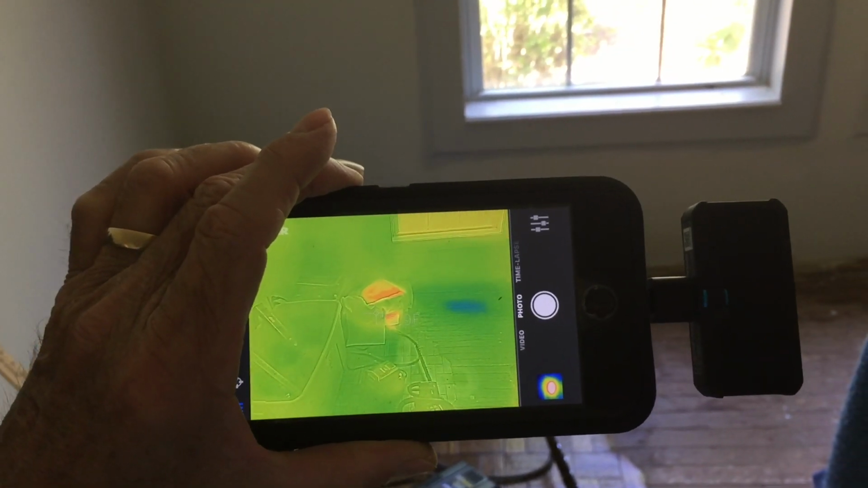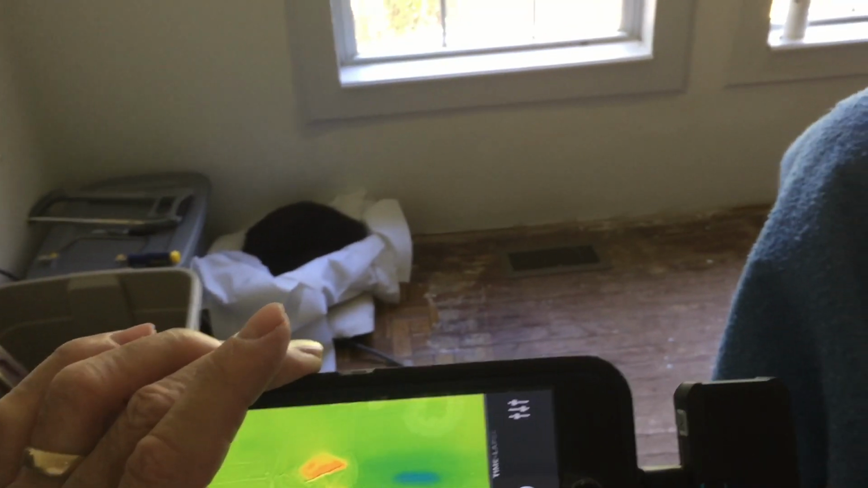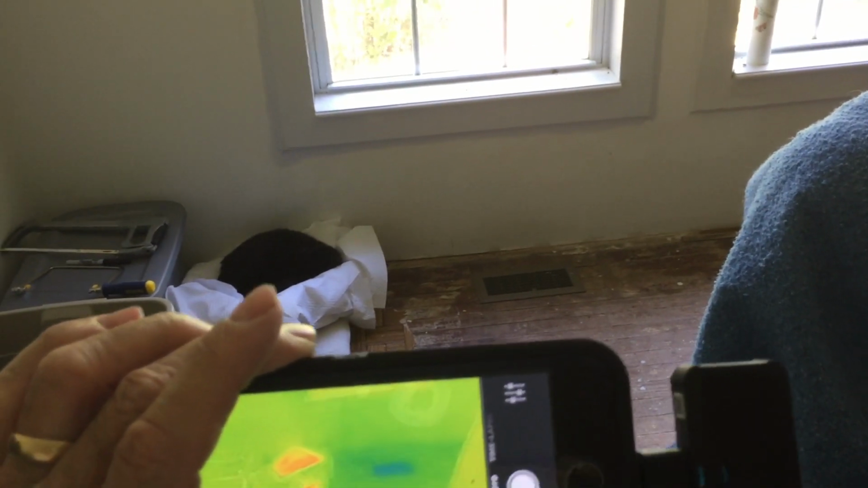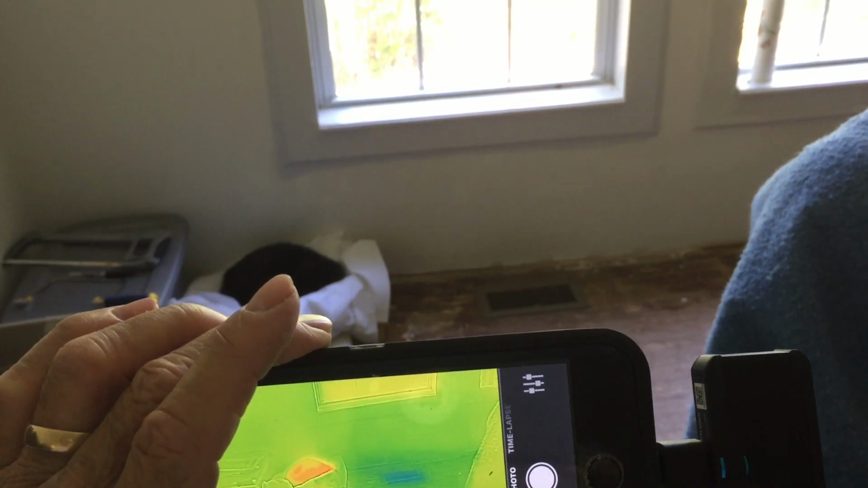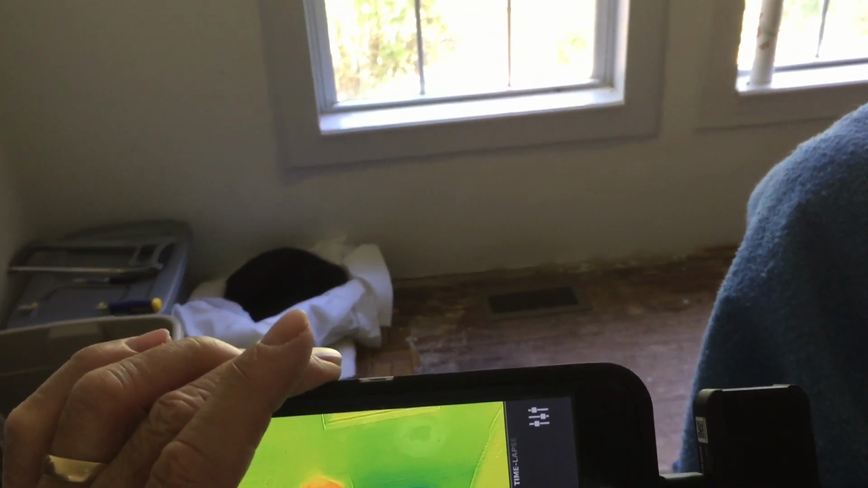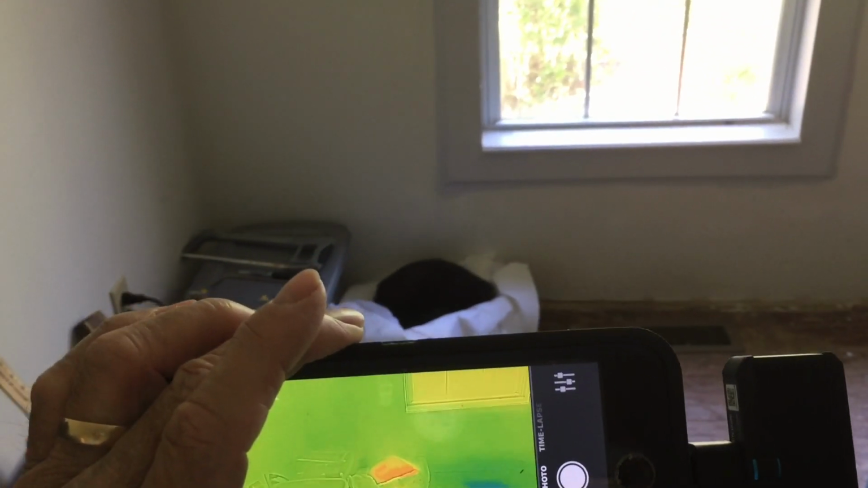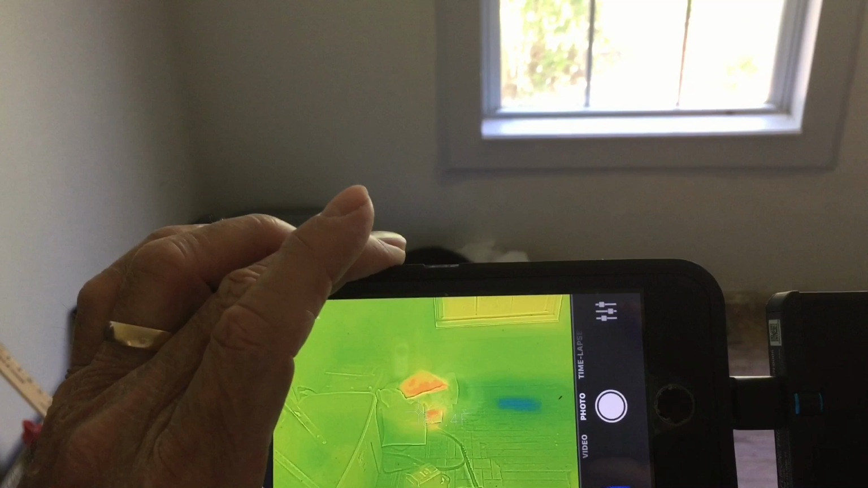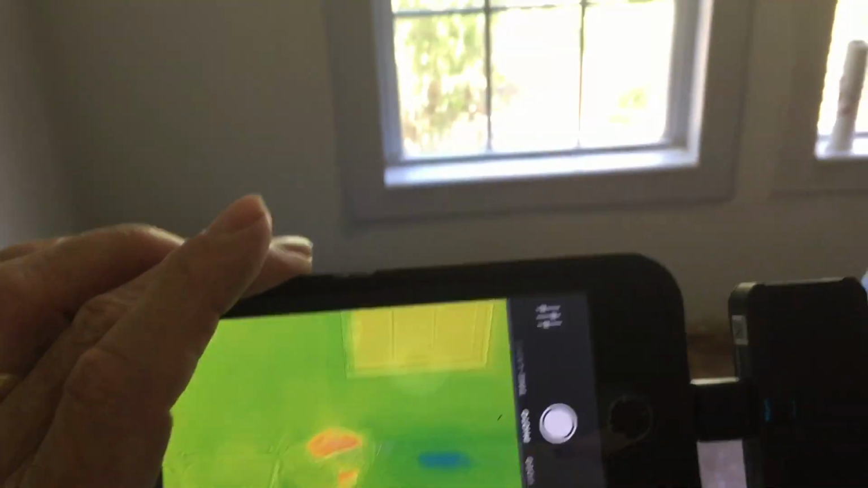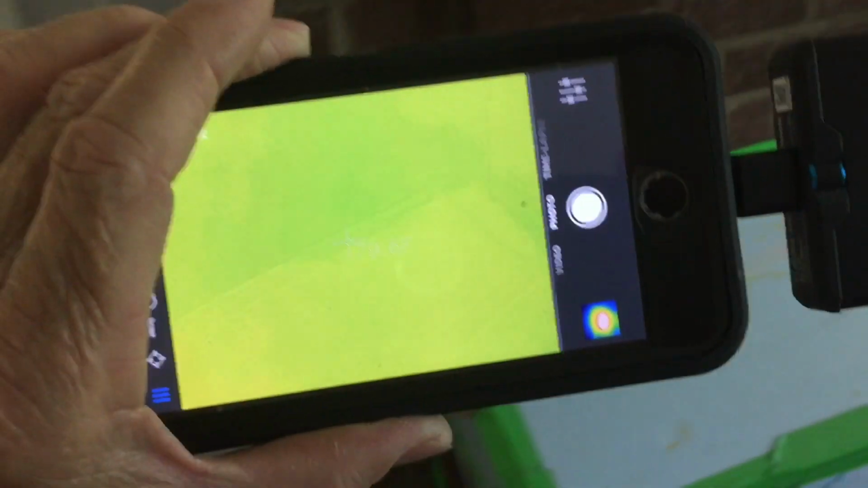And bluer spots are cooler. If you see right here, that blue spot is the vent for the air conditioning system on the floor. Please excuse the floor. We're in the middle of remodeling this house. A little hot spot there in the corner is our cat. And these things are nice. They kind of combine a visual with a thermal image.